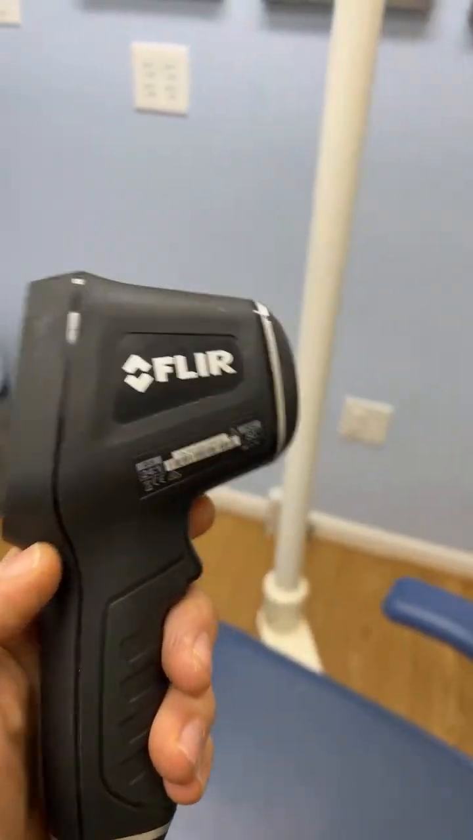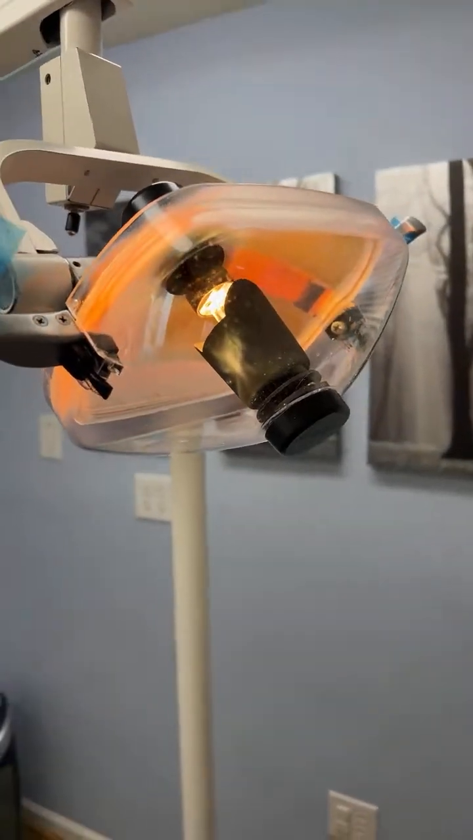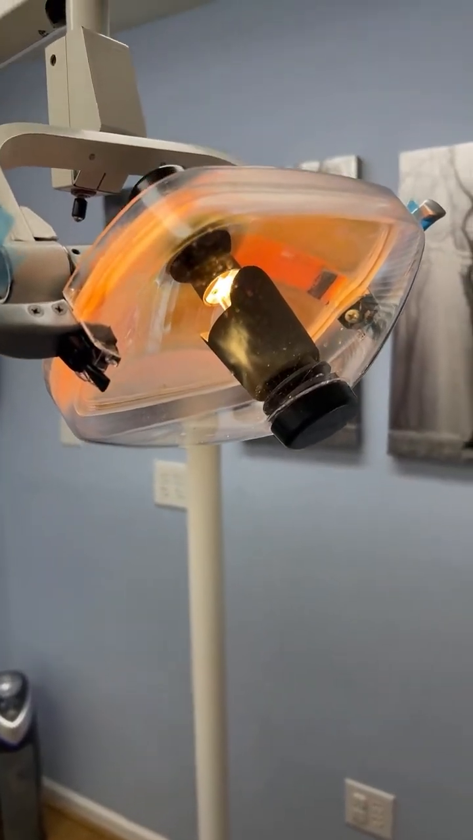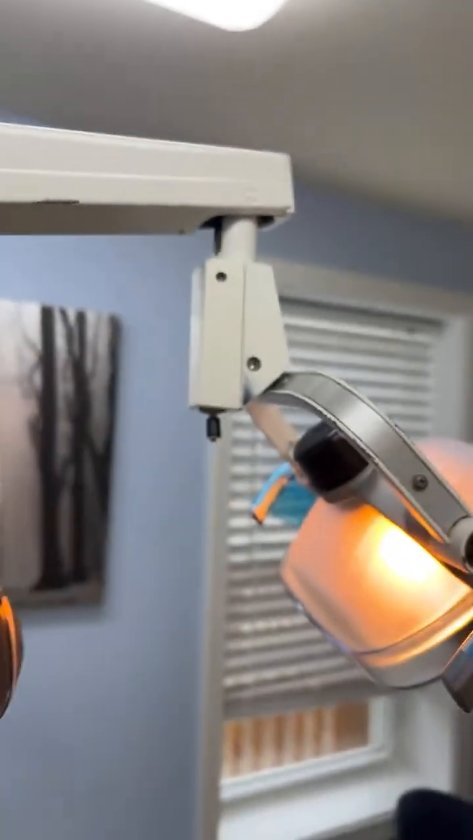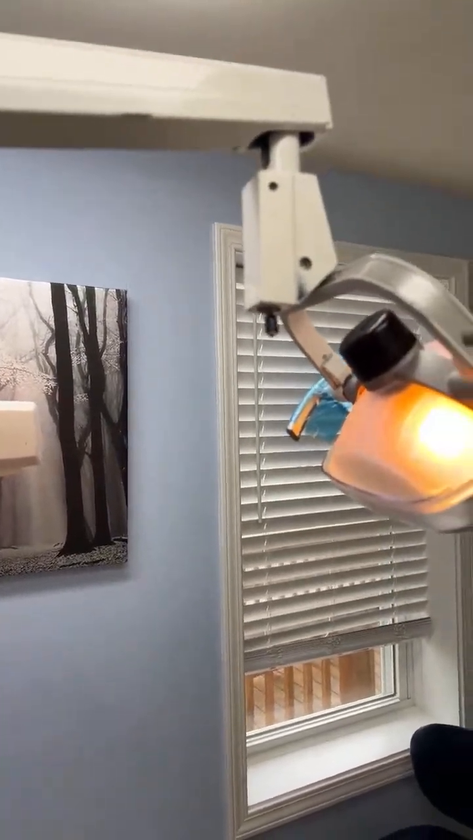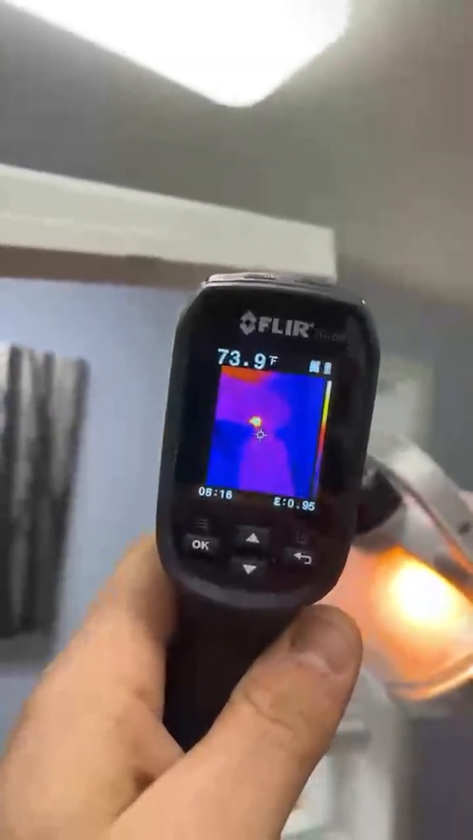For troubleshooting electronics, a thermal imaging camera is indispensable when you have a problem like this, where the light is turning on, but you can't turn it off. And the reason this happens is because when wires break, they either don't conduct, or when they do conduct, there's extra resistance because they're conducting across arcing or across other types of resistance that's there now. So hopefully this is a good tip for you.